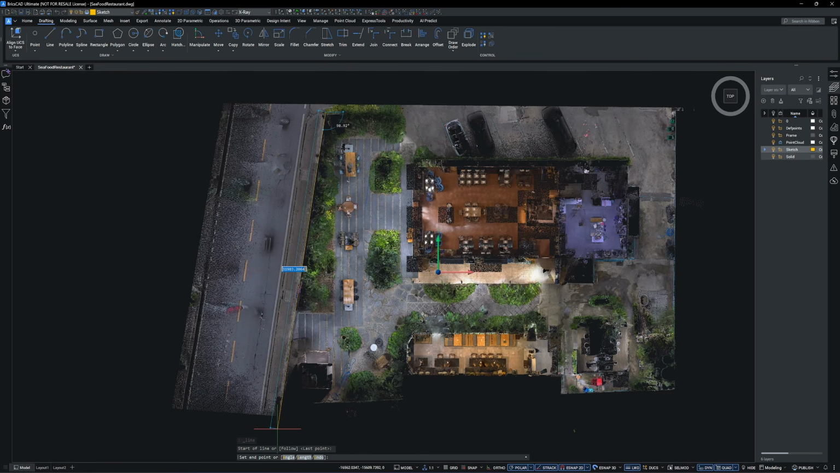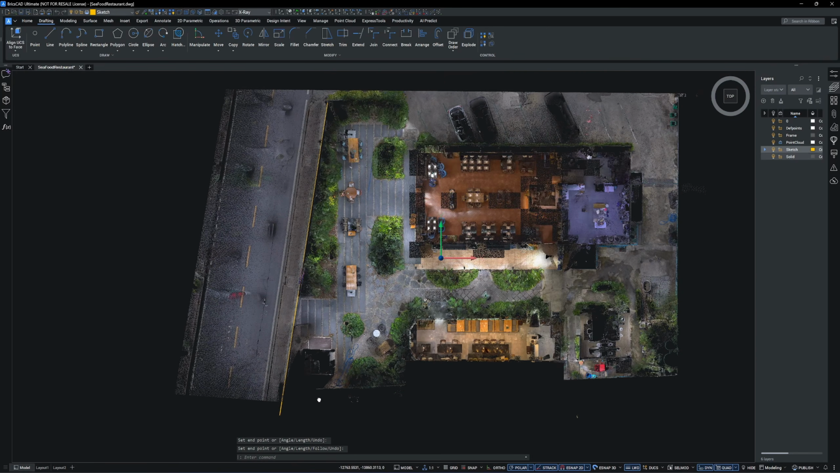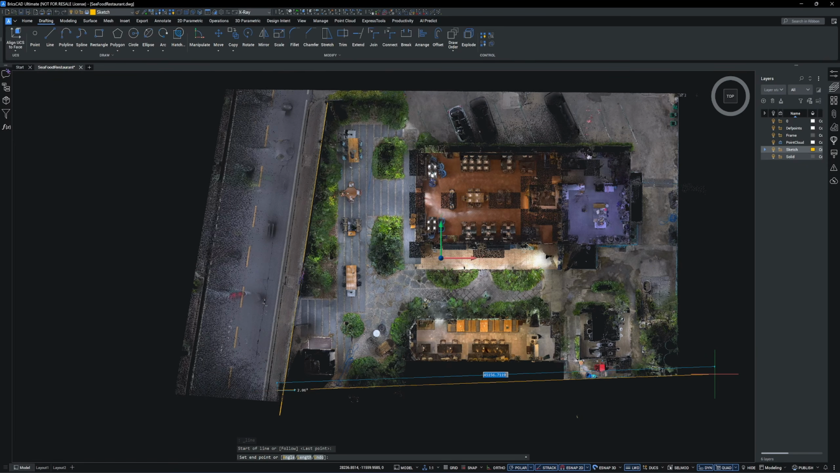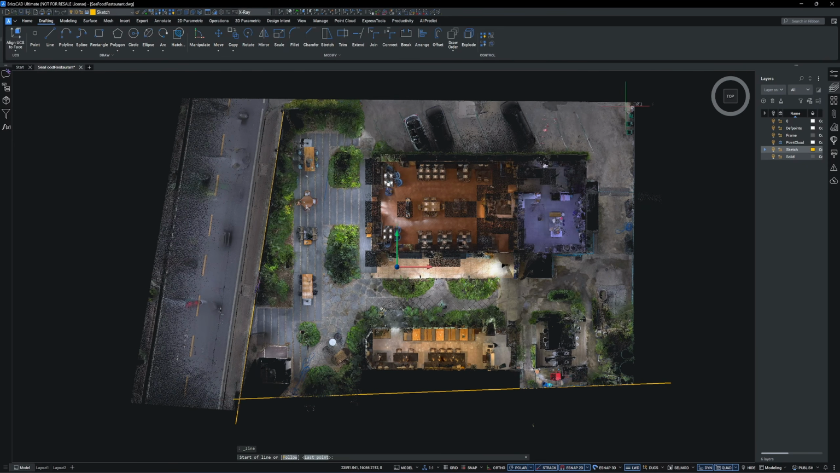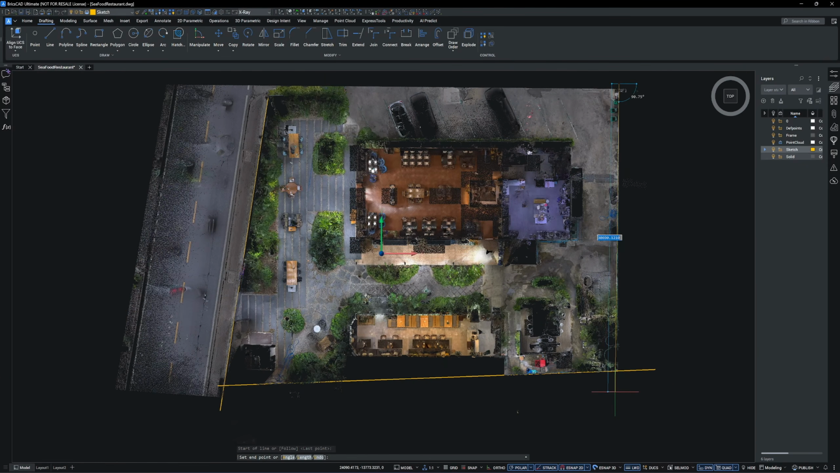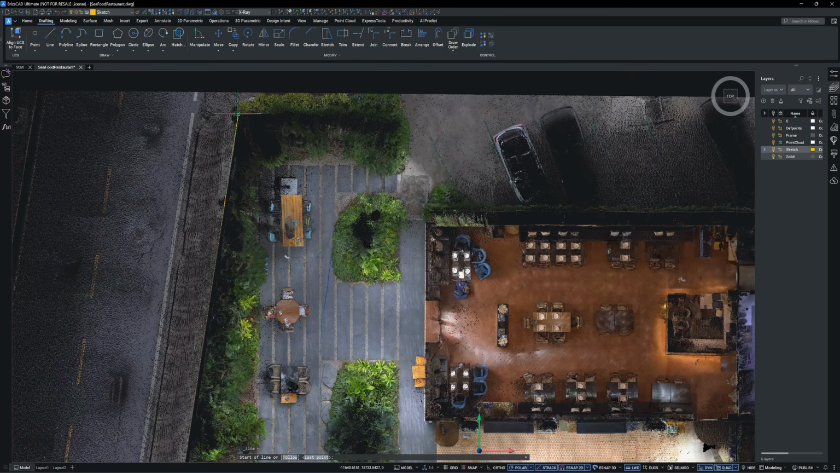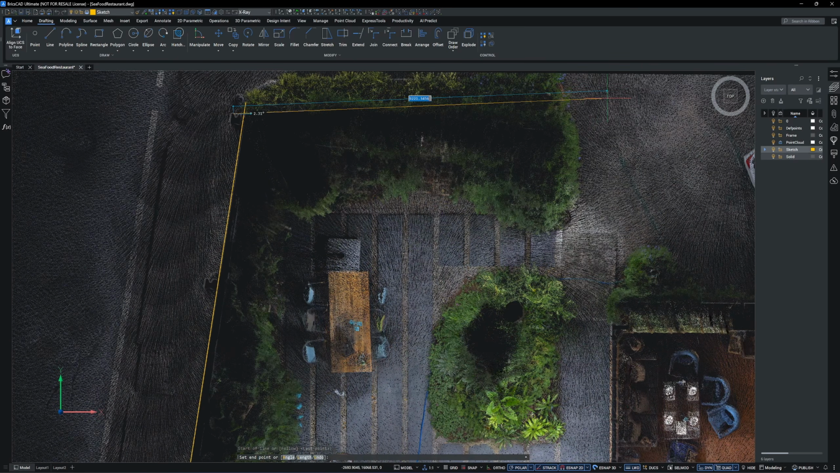Here's BricsCAD. After cropping the point cloud floor area, I begin tracing the property boundary. This side of the wall is completely blocked by trees and buildings, but some sections are partially exposed, allowing me to trace the full wall line.